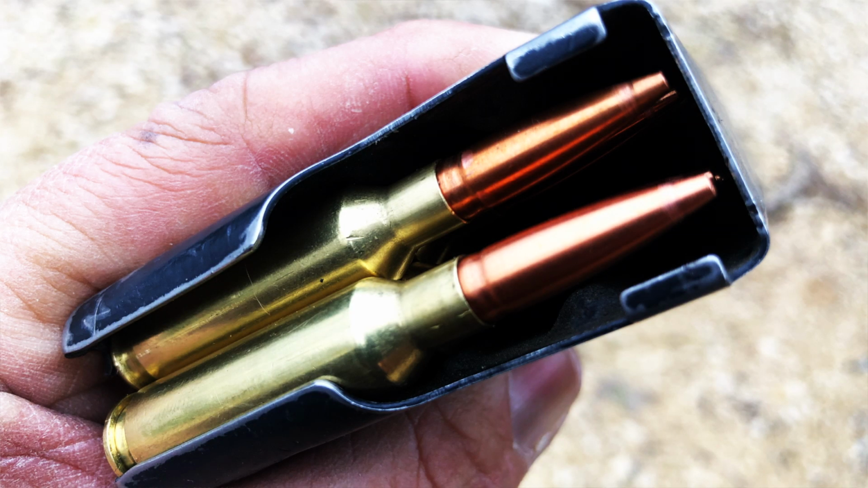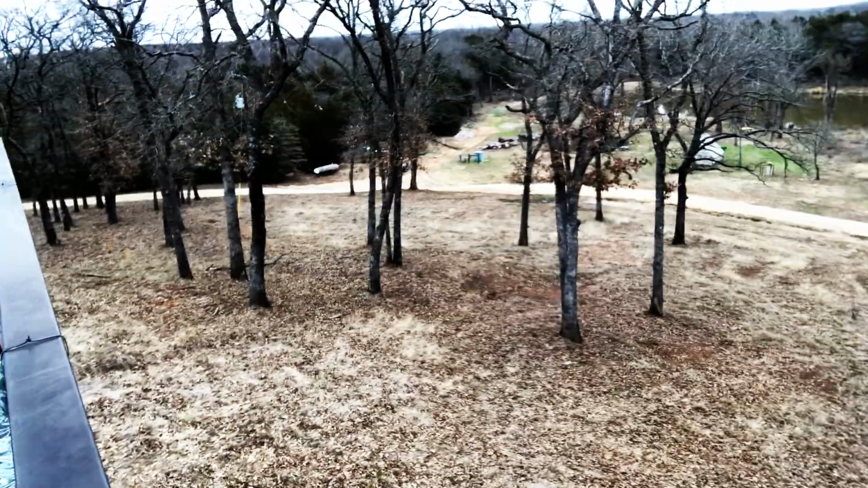Steve Davis really wants me to check out these Hammer Hunters 124s through a coyote, and I'm probably just going to be hunting off of this deck because they frequent this area a lot. And if a hog comes out, hogs haven't been up here a lot, primarily because we know we've got guys that are running dogs illegally on this property.